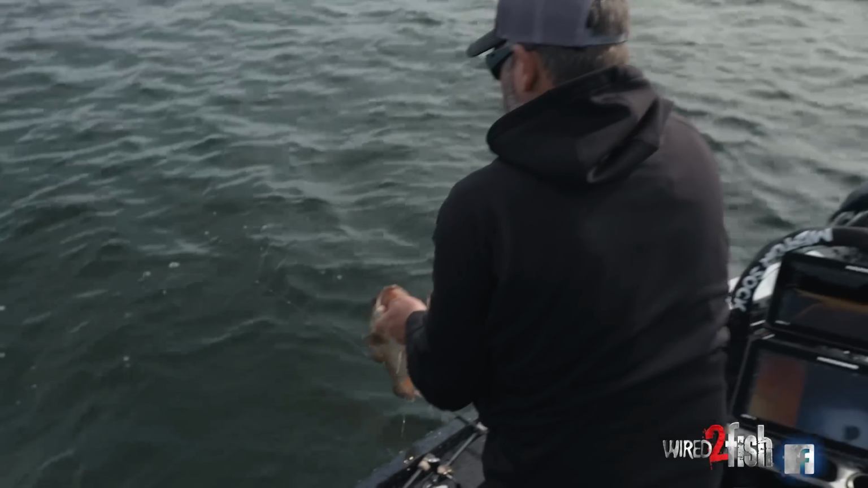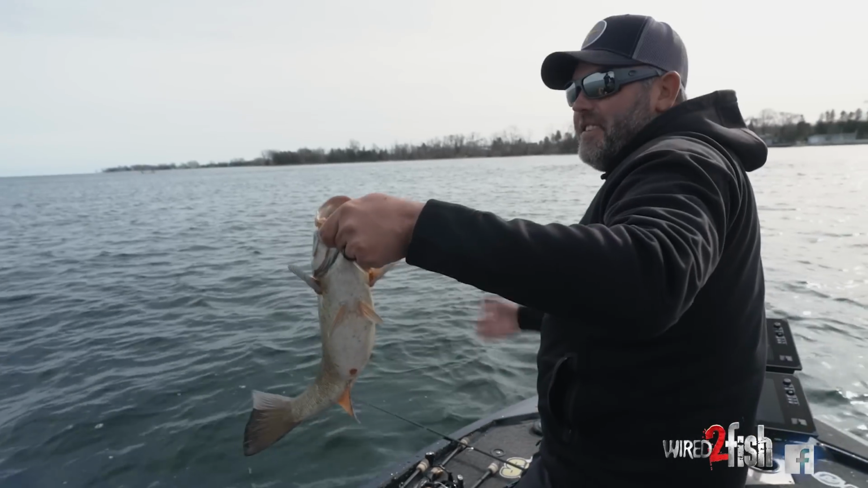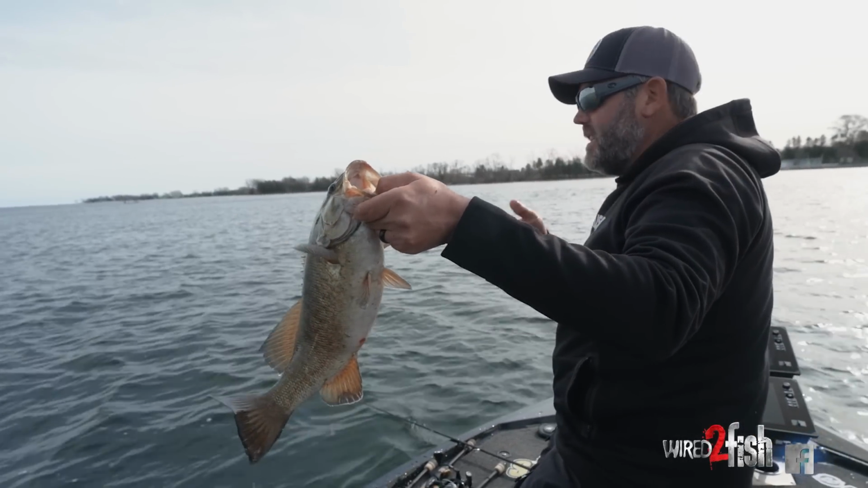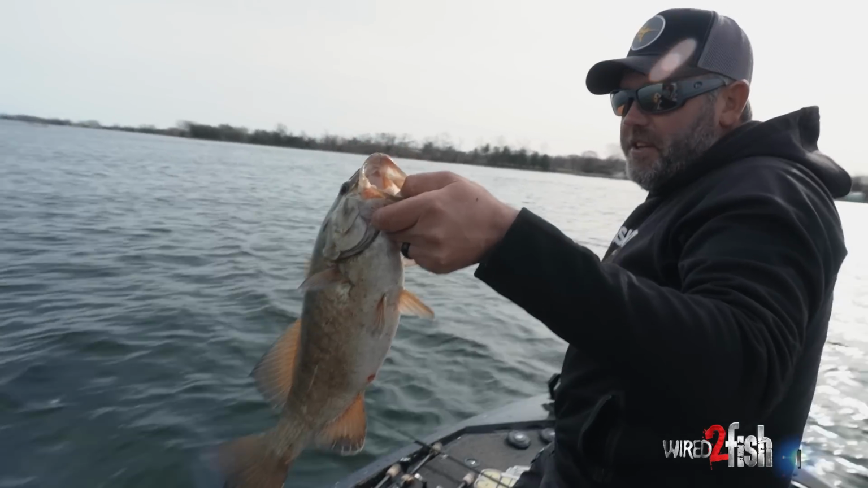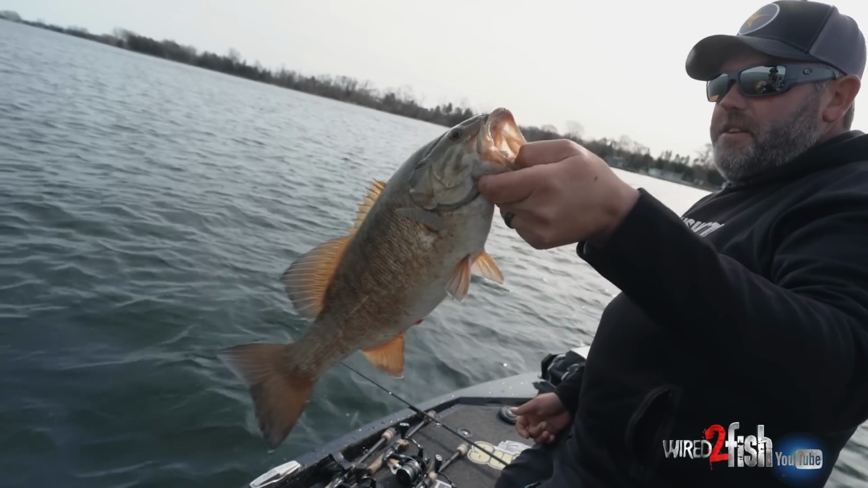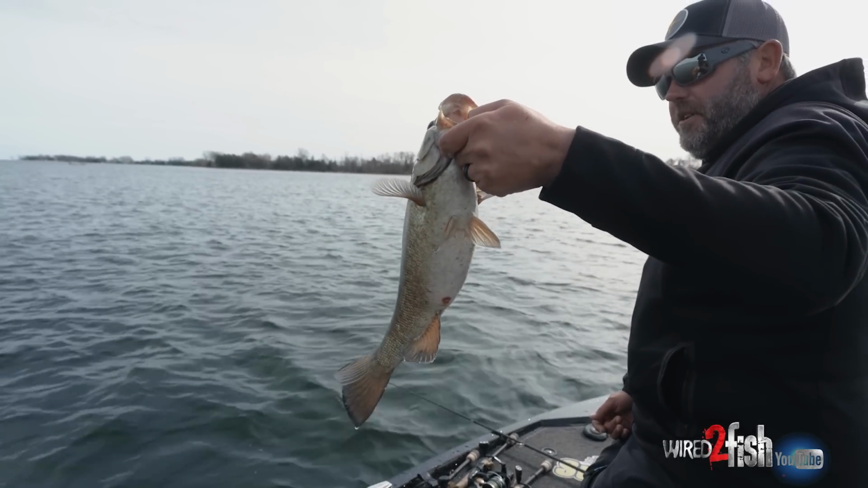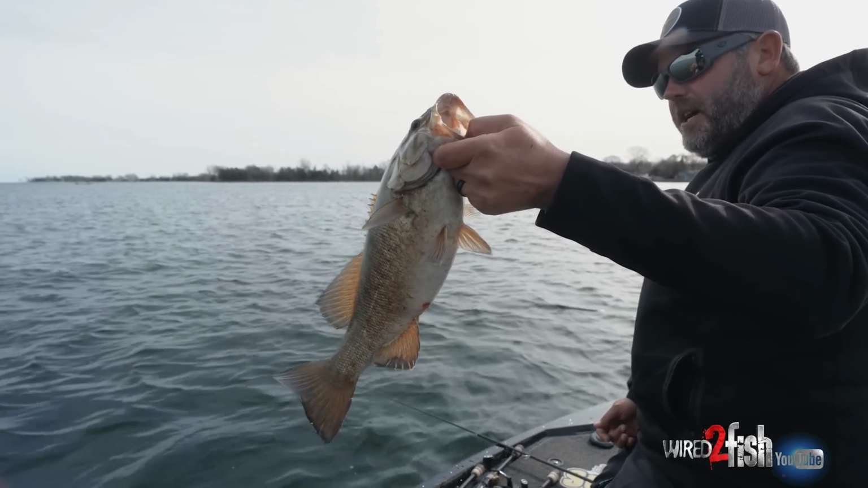The sun's kind of popping out a little bit. These fish are sitting up in like 4 feet of water, and every one we've caught off this spot is a female. So they're just up there sunning themselves, warming their eggs up, doing what bass do.